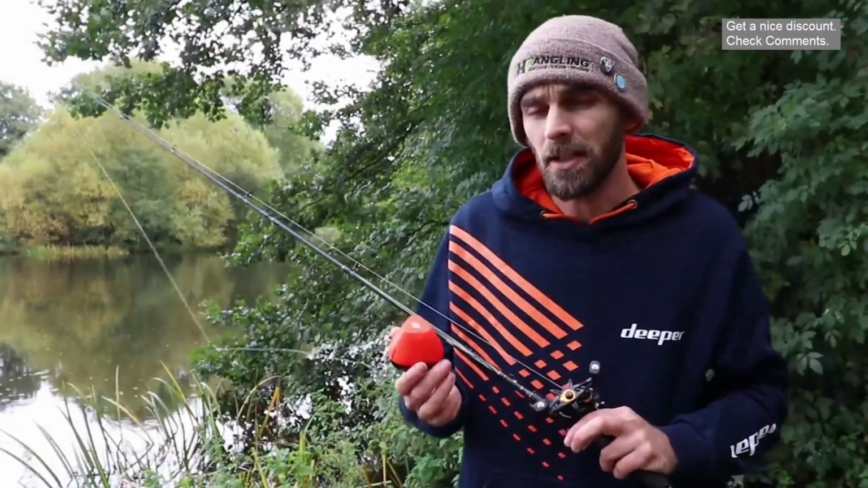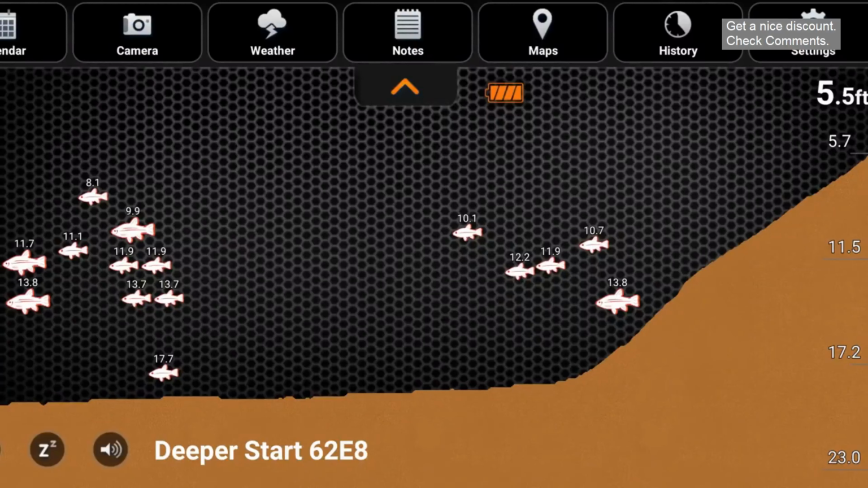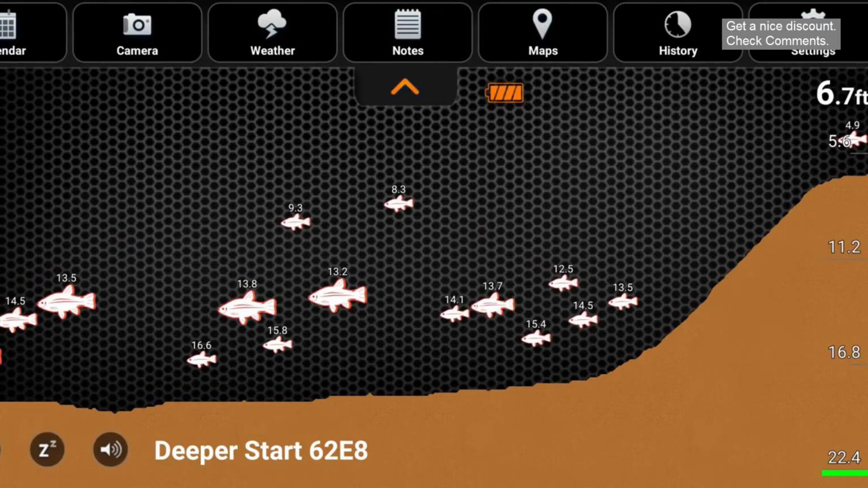We've got a couple of screenshots here to show you from when I was fishing down at Nash Lakes Royston. I used a Deeper Start there to find the fish and find the depth of the water as well. As you can see from the images, it's sort of 17-18 foot, somewhere around that, and all the fish were holding mid-water column. Now you can see from the pictures that there are small icons and large icons.